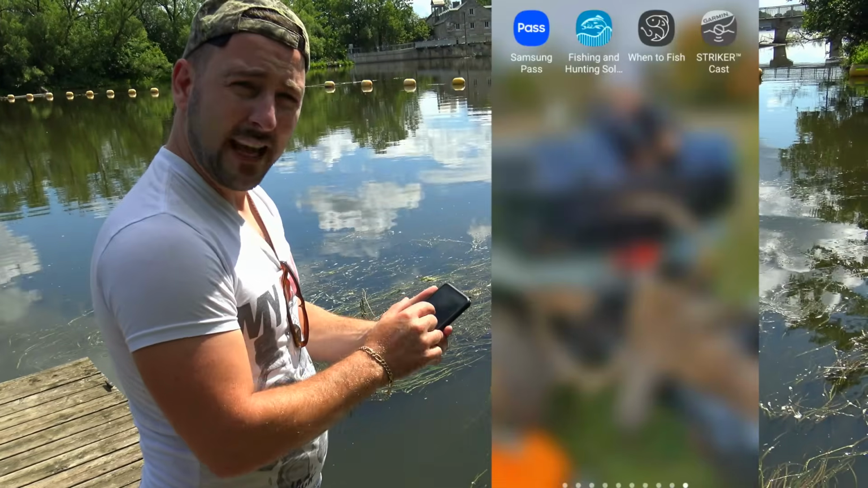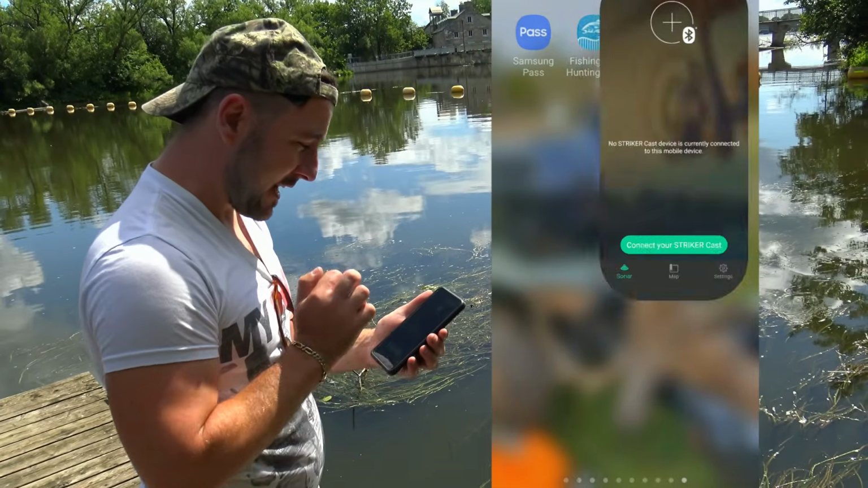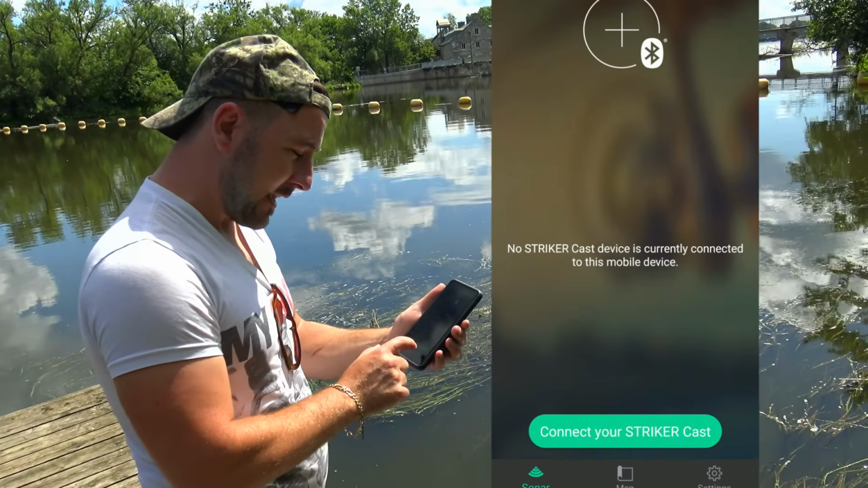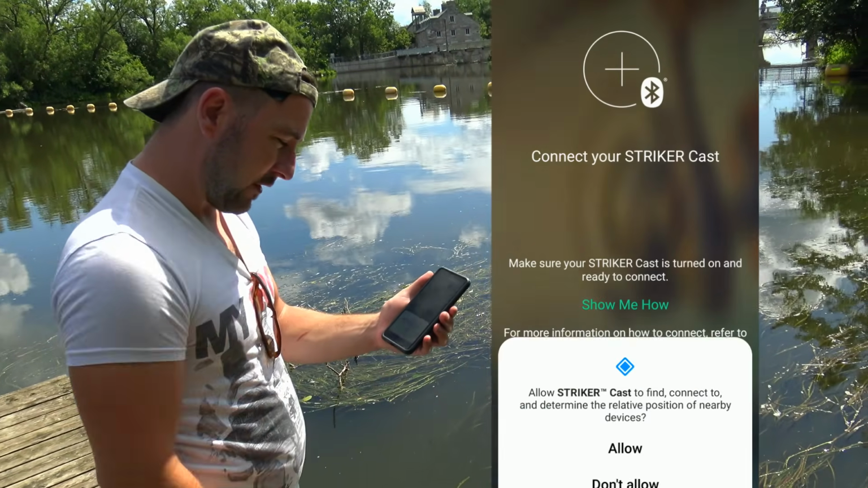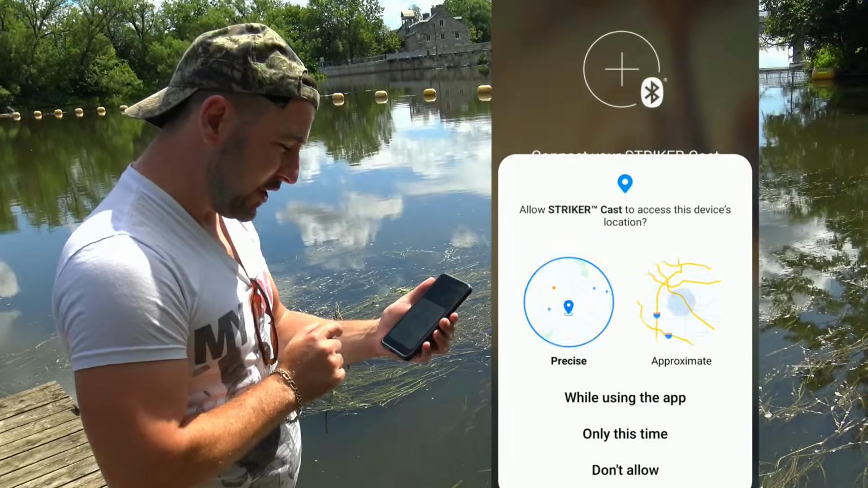So we're gonna turn on the app after making our account, and here it says connect your StrikerCast. So it's in the water, connect, start. You gotta allow the permissions.